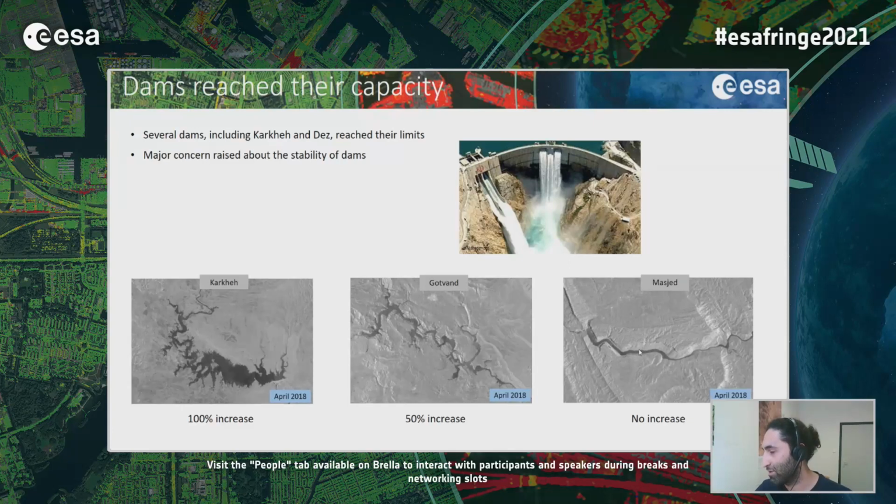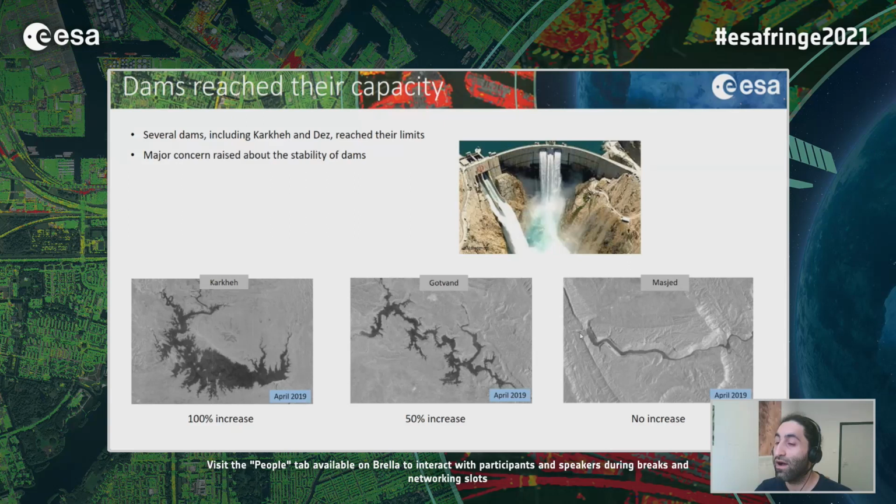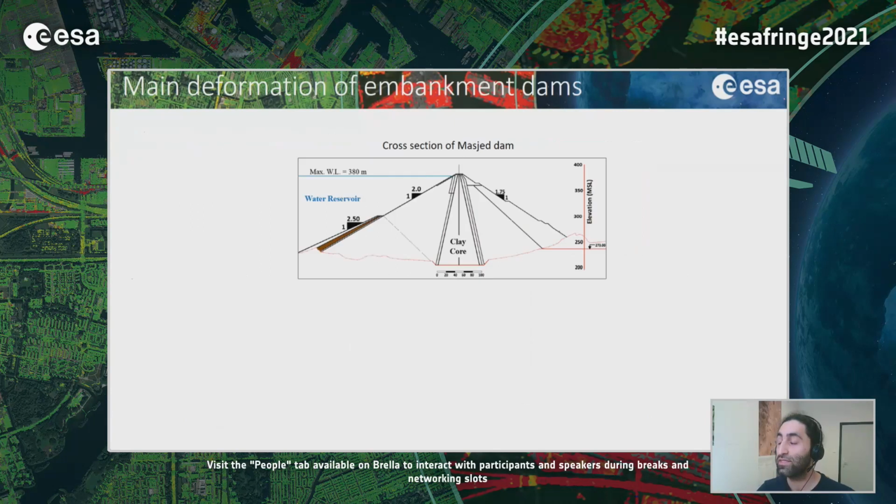As I told you, the dam is not supposed to keep the flood water, so any inflow of the water is quickly released from the dam. So after this flood, there was a major concern about the stability of the dams. Let's just talk quickly about the embankment dams and their structure.